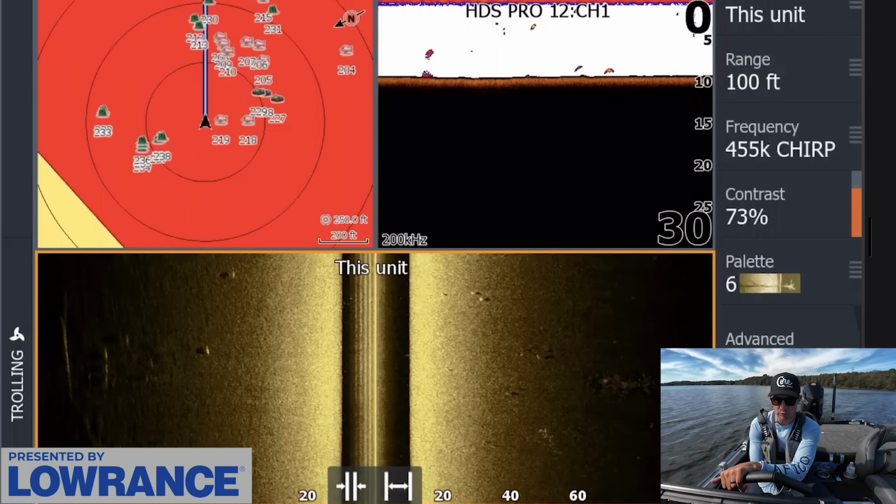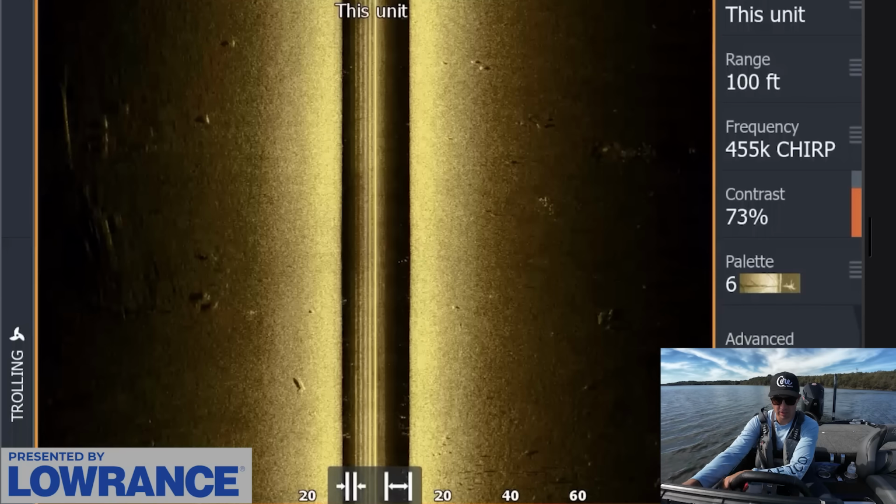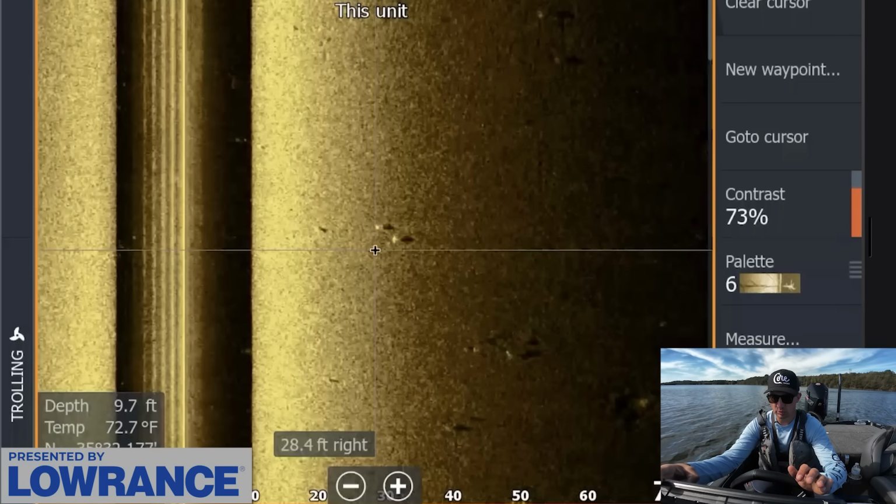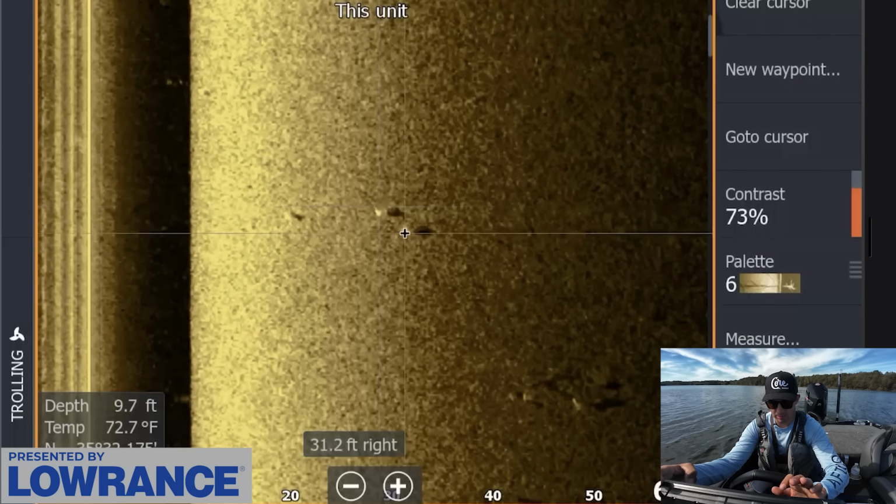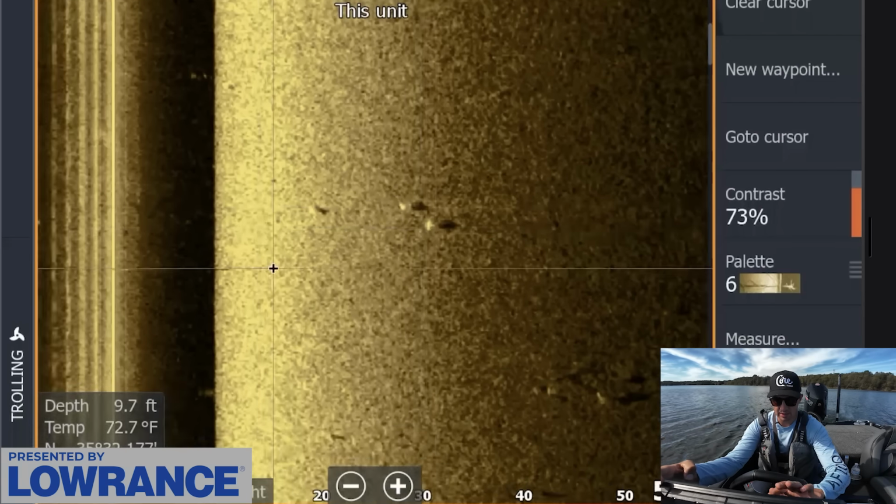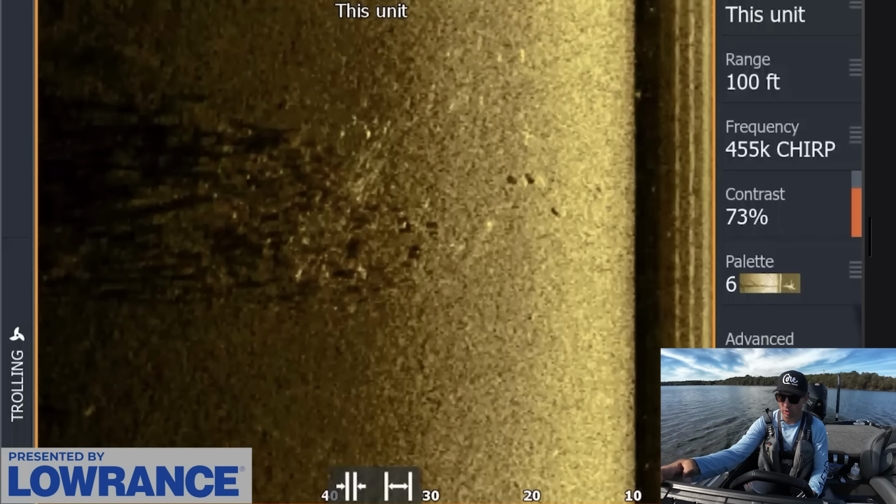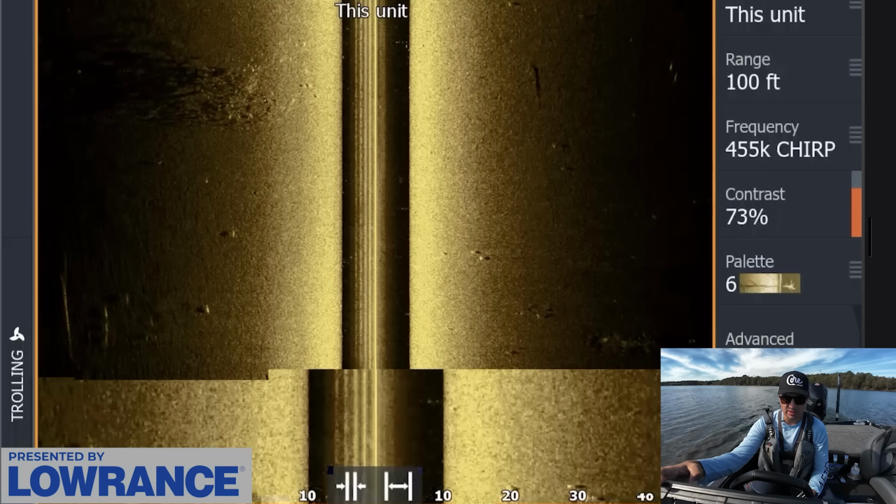We can actually see quite a few fish on side scan. I actually found this area because you're seeing all these fish on side scan. You have one here, here, here. We zoom in, you can see these fish are pretty tight to the bottom. Their shadows are right up against the bottom, and those fish are very clear to see on this Lowrance HDS Pro. Some of these though are not bass, and some of these are just shad.